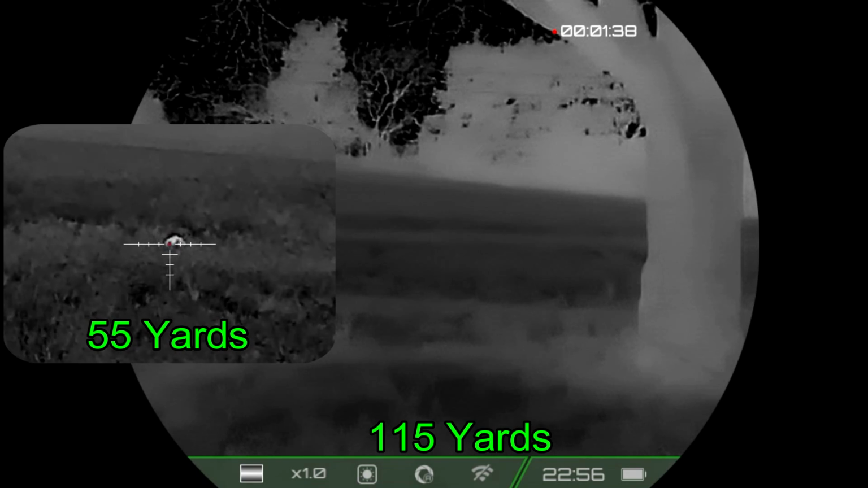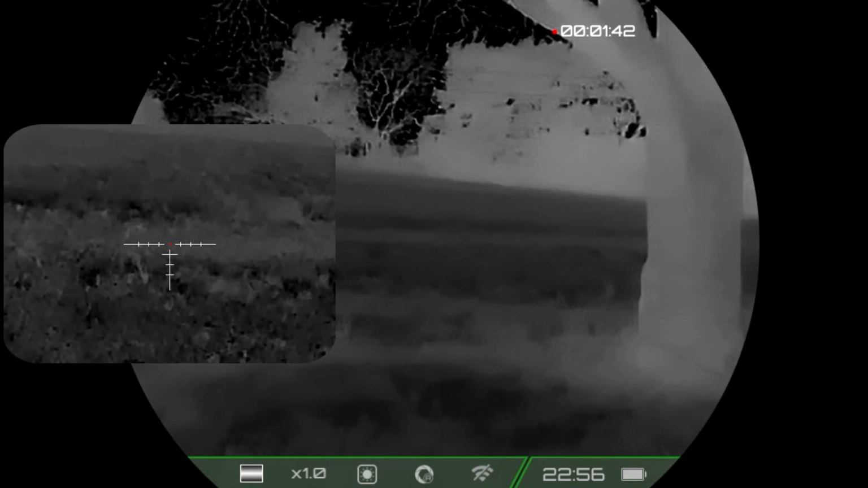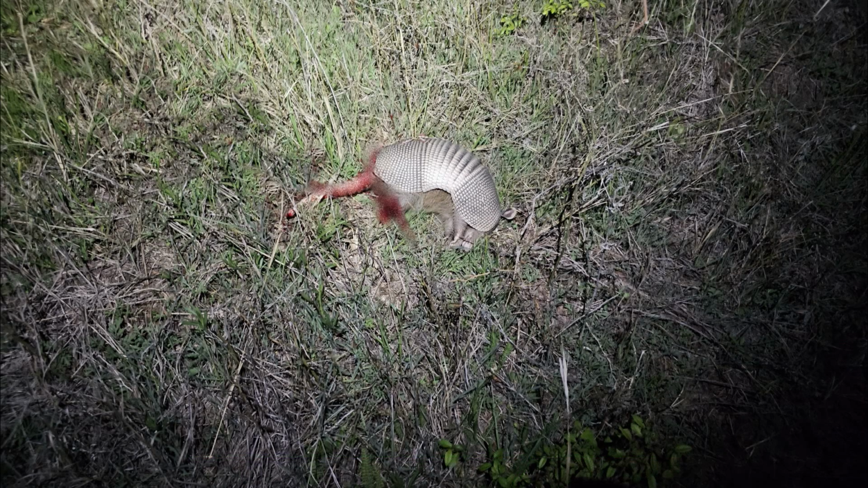That's good enough for a shot. Here we go. And that's going to be the last one down for this series of hunts. Nice little armadillo. Won't be causing any more problems.